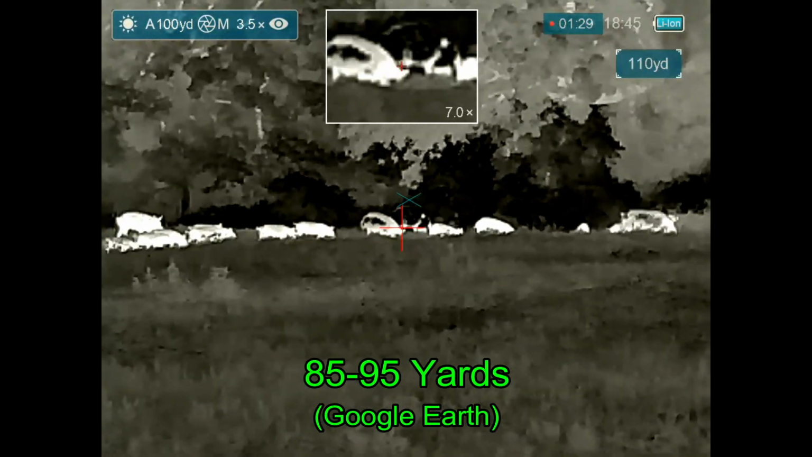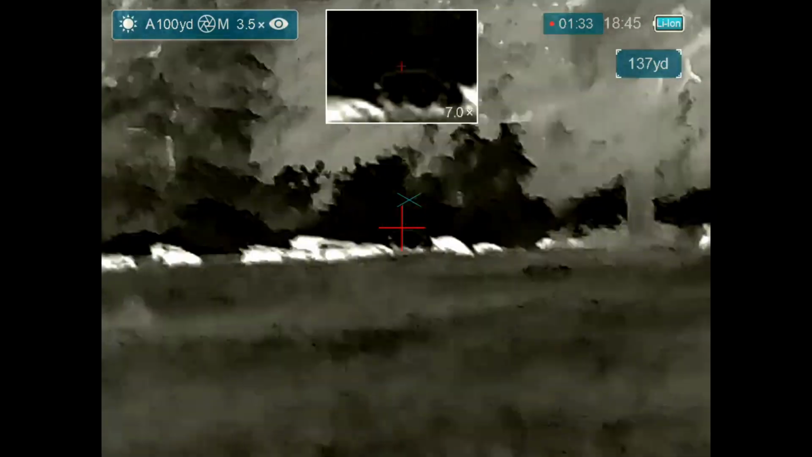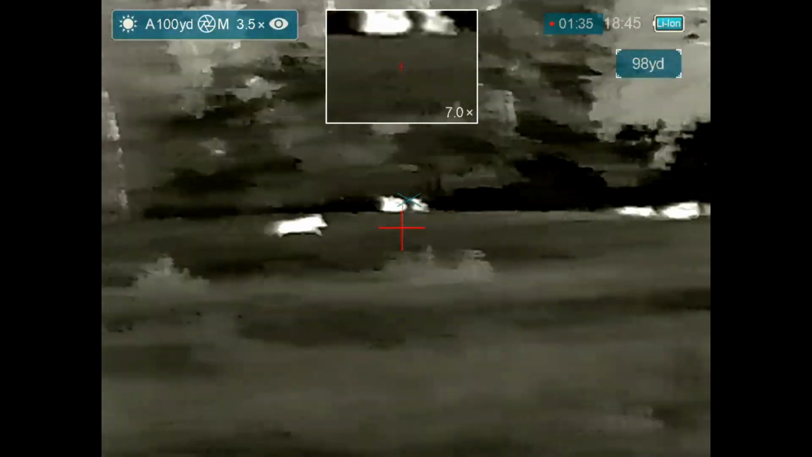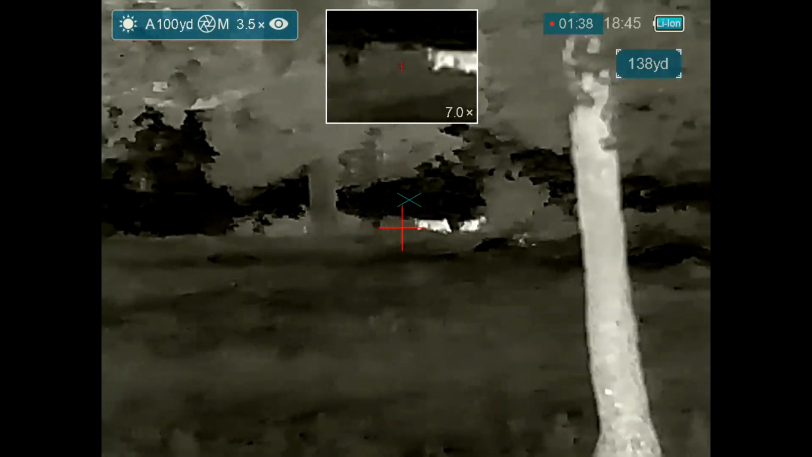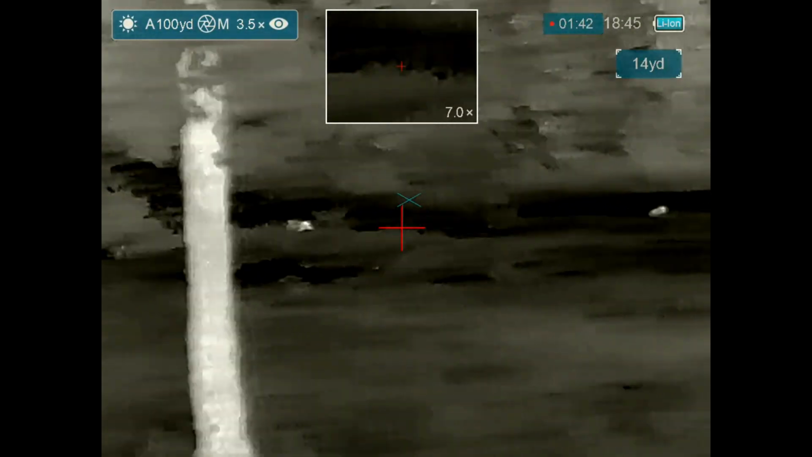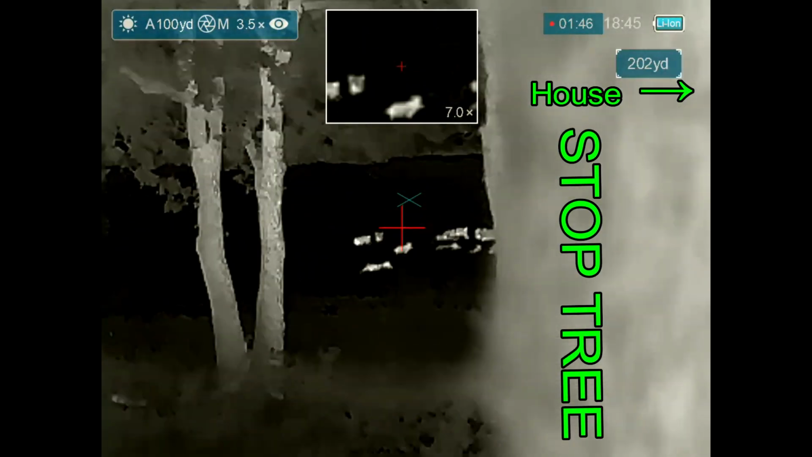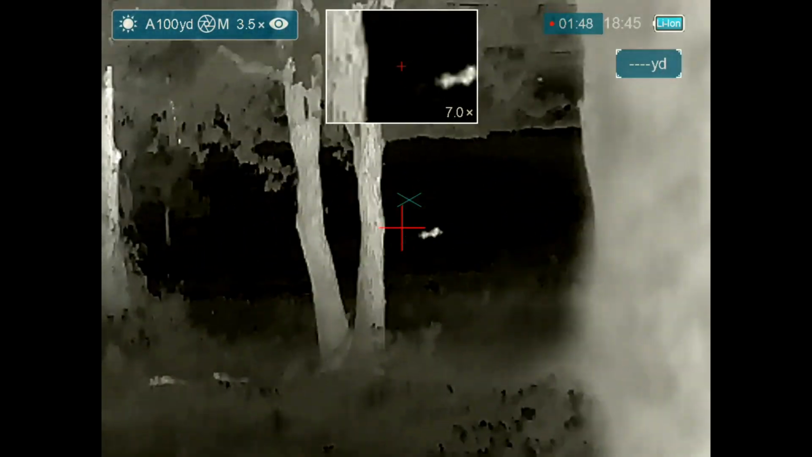And here I'm in the backyard of the landowner, which is going to limit my shooting in one direction. Alright, here we go. I expected the hogs to run back to the left. They ran right. And I'm hesitant to pan too far to the right because of the house, and I've got a tree that is my stop tree. And I'm not shooting anywhere beyond that tree.